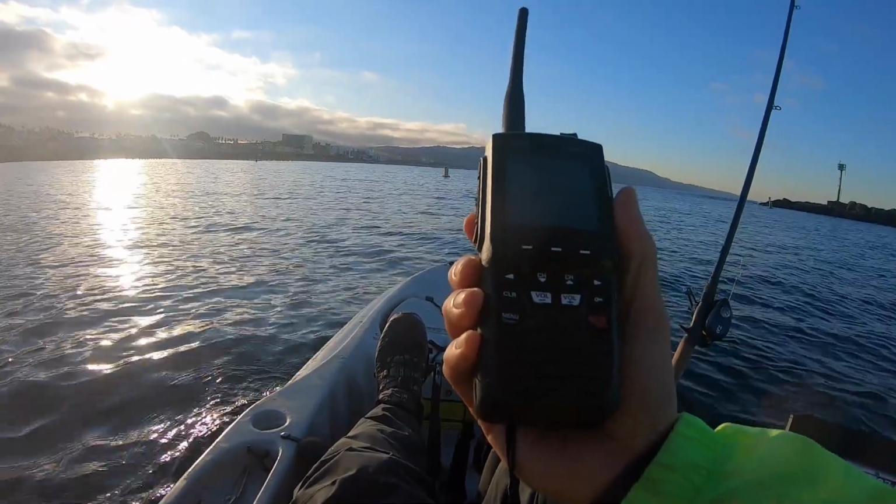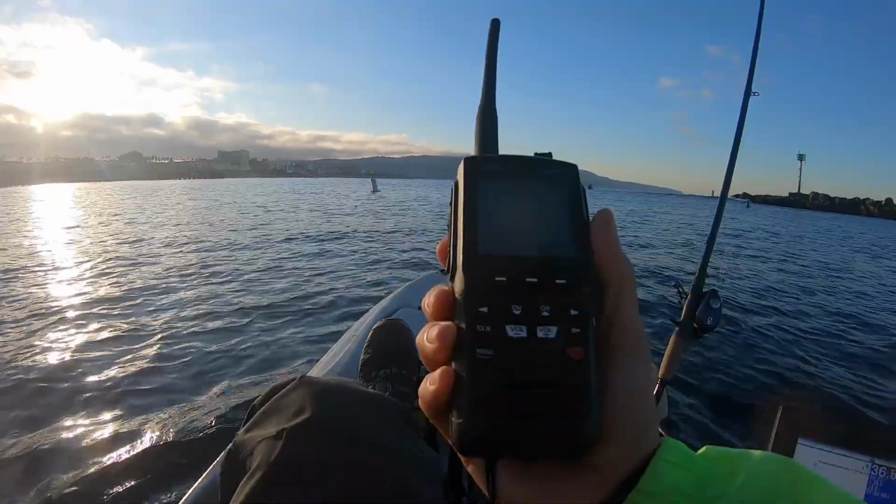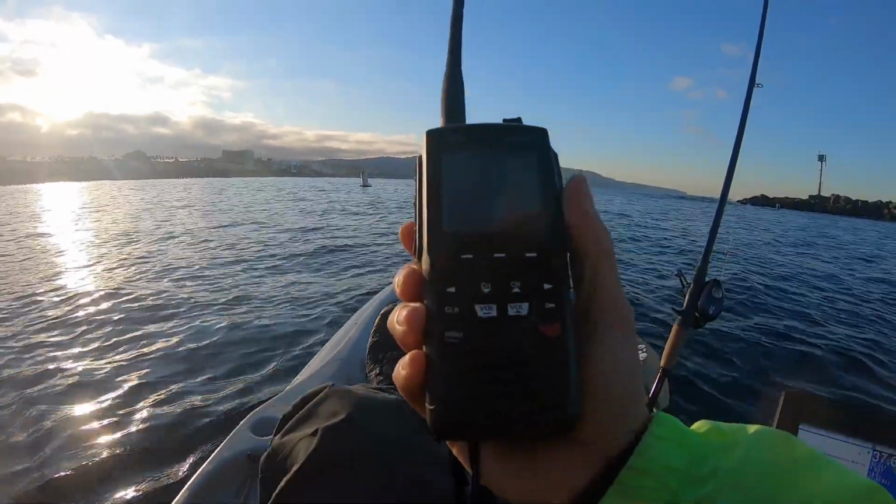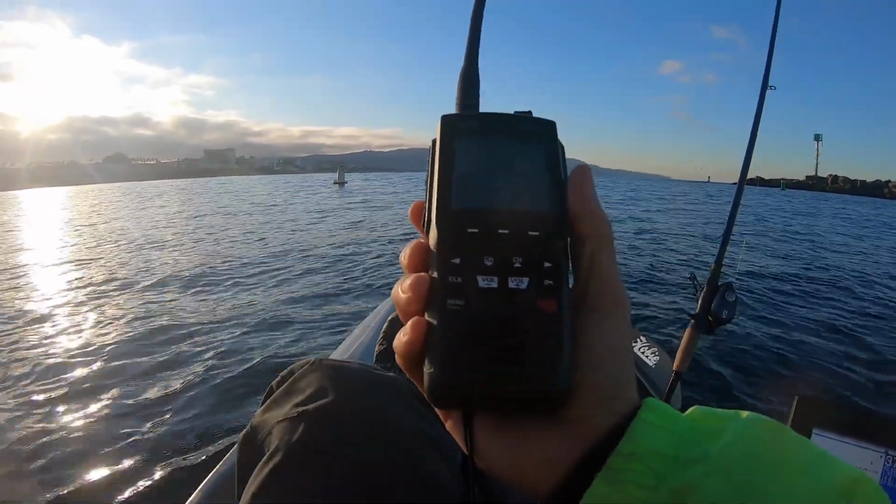Winter being a little more dangerous in terms of conditions, with fewer boaters around for help, it's always a good idea to make sure you have the right safety gear. That's why I like this radio in particular. Of course, Standard Horizon is not the only game in town. ICOM is another good brand, and they have that feature as well.